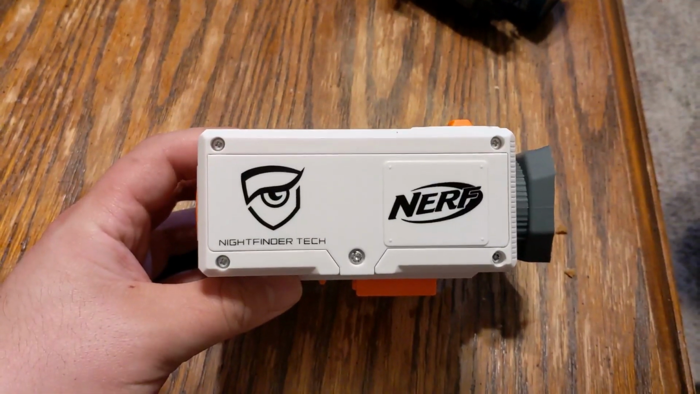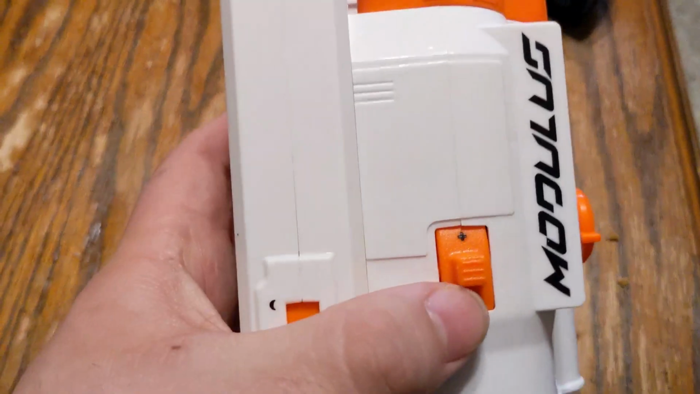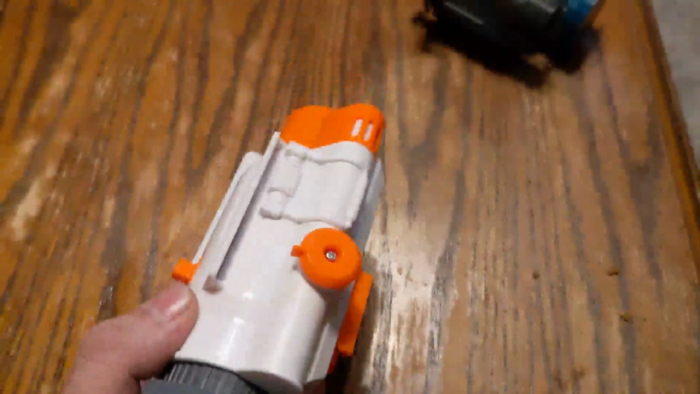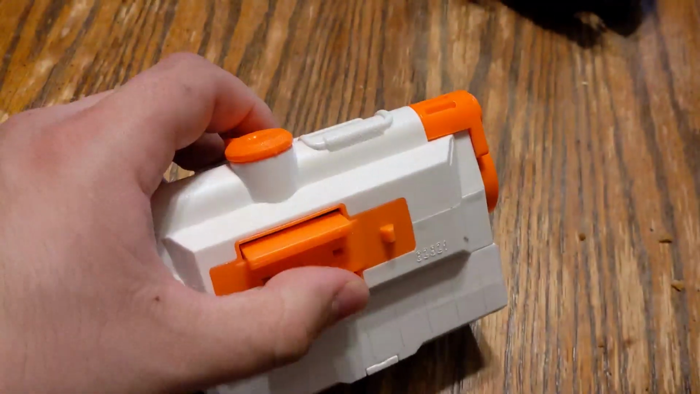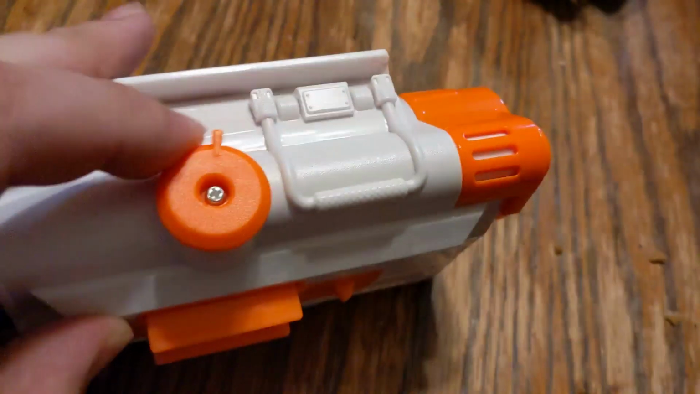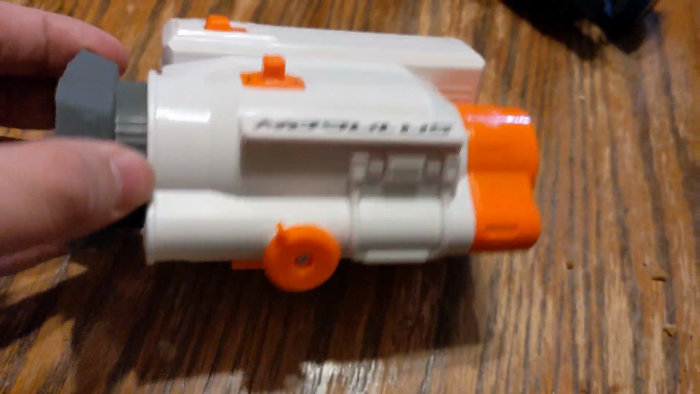So here we have the Nerf Nightfinder Modulus. Here is our zoom in, out, day mode, night mode. This is not obviously Picatinny. This is a Nerf Modulus rail. And we've got unlocked position, locked position. This actually kind of works, but not super well.